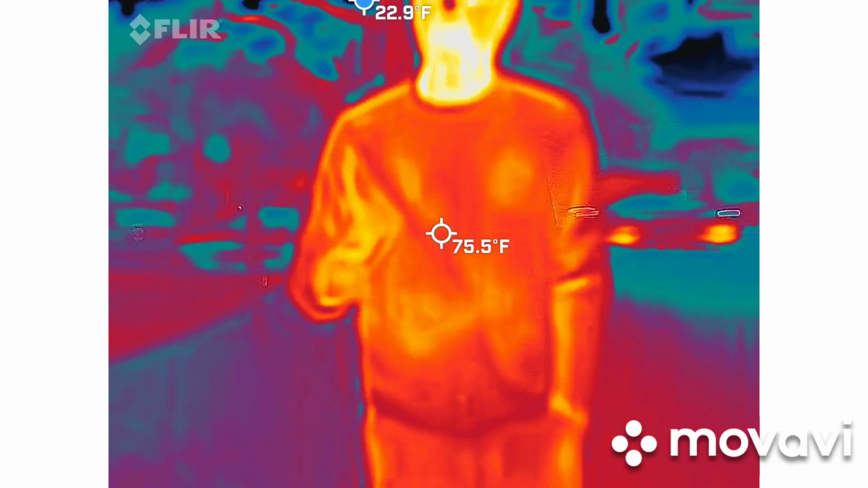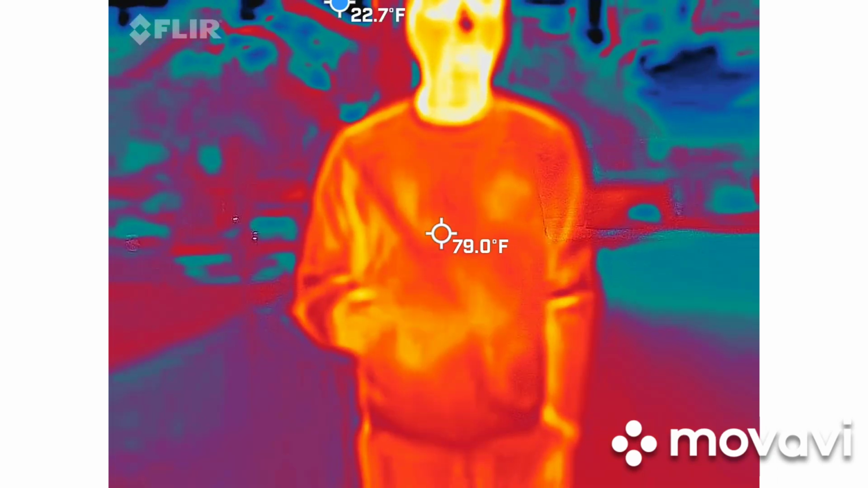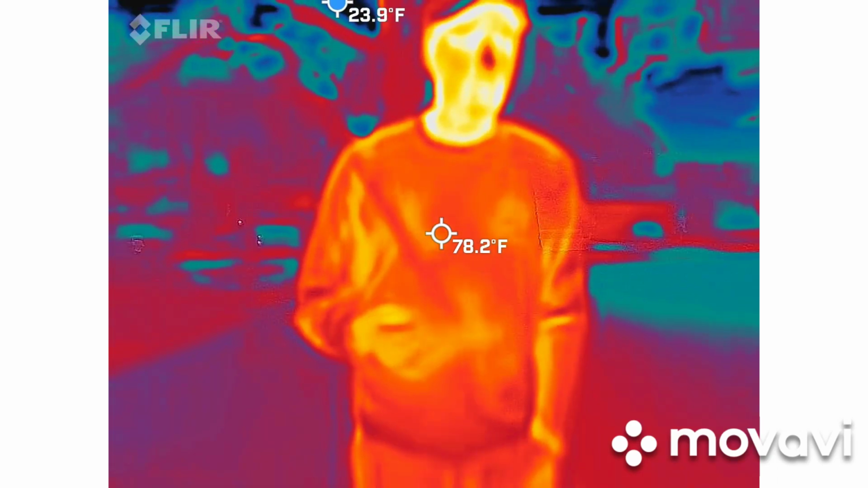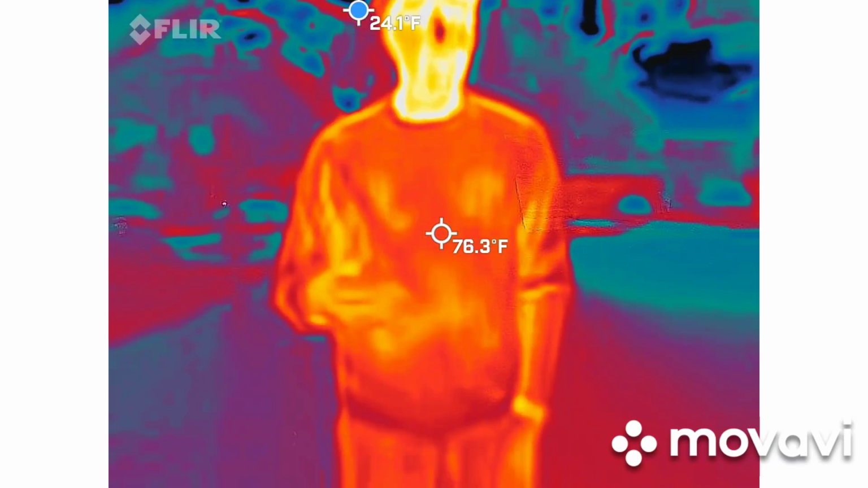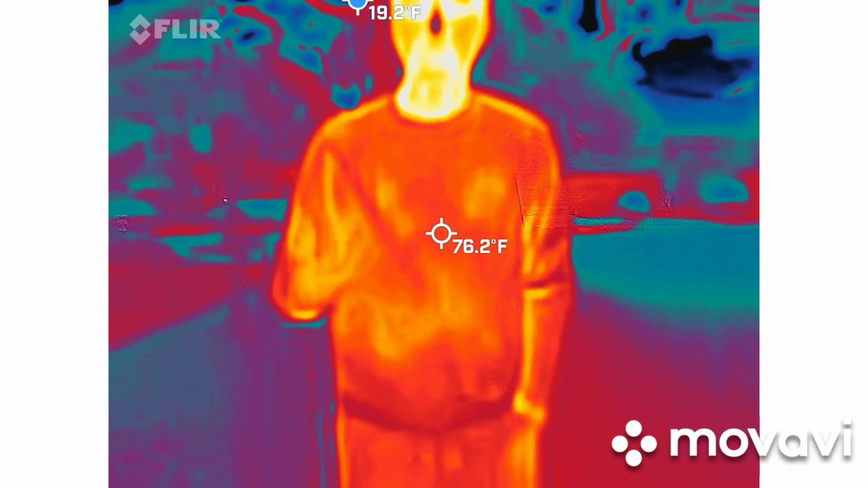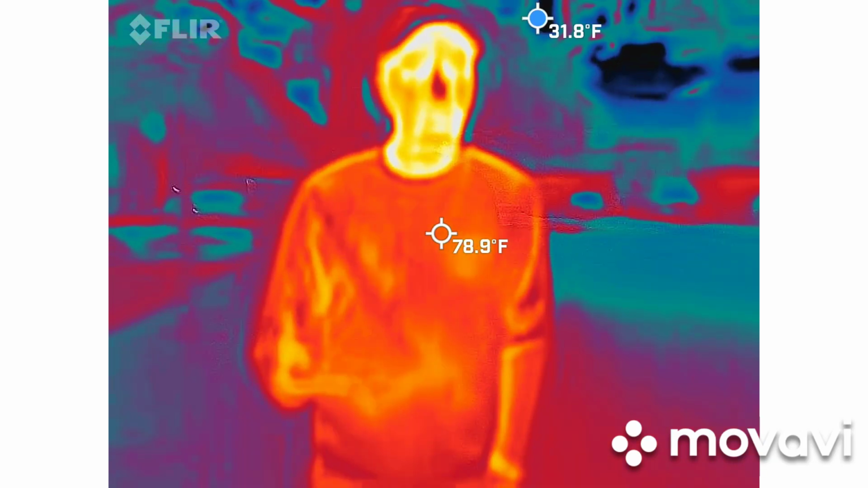You also have a cheat sheet on your screen that we won't see in the video. There's a bar on the right hand side that gives you the highest and the lowest temperature at any given time based on what color things are. So you can use that if you want to in real time. We just won't be able to watch it tomorrow after I upload everything. It just doesn't stay on there.